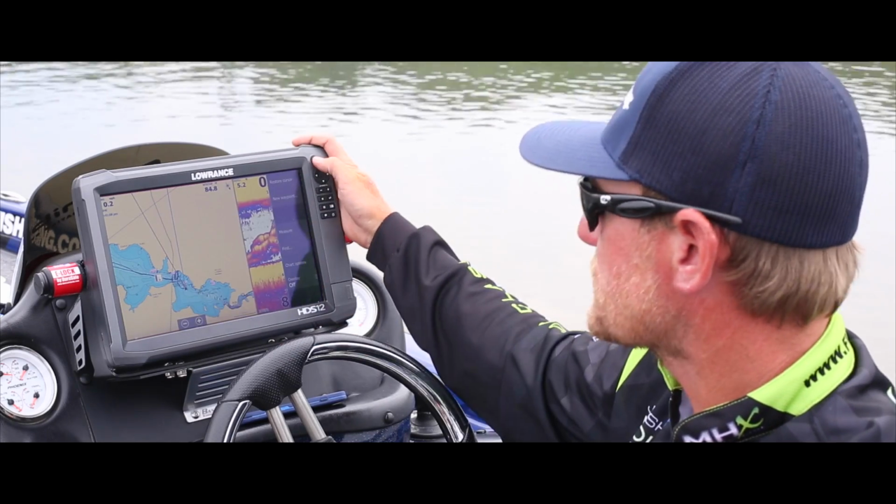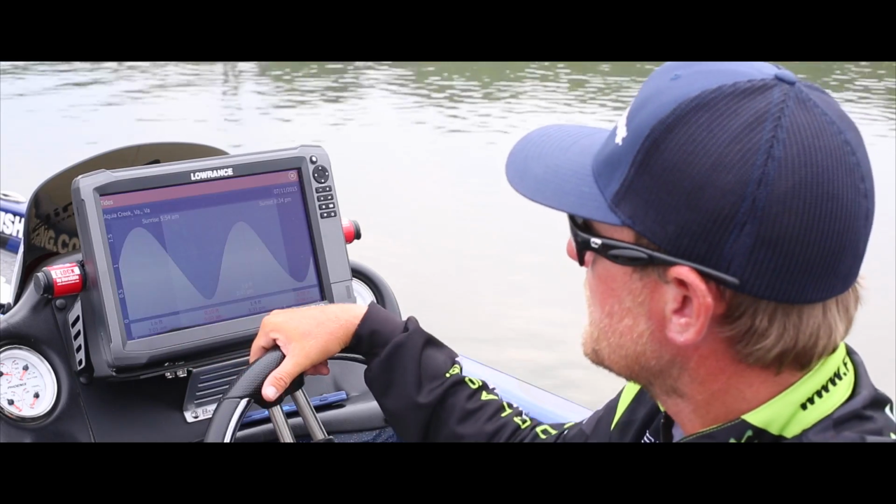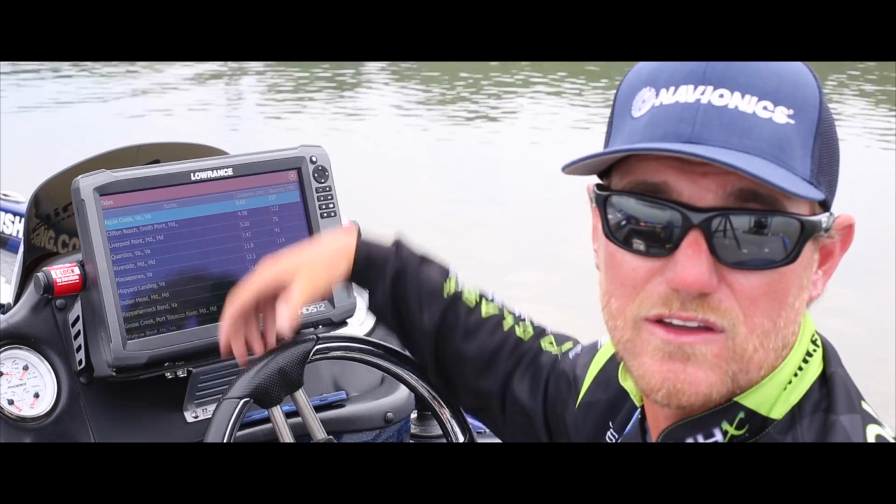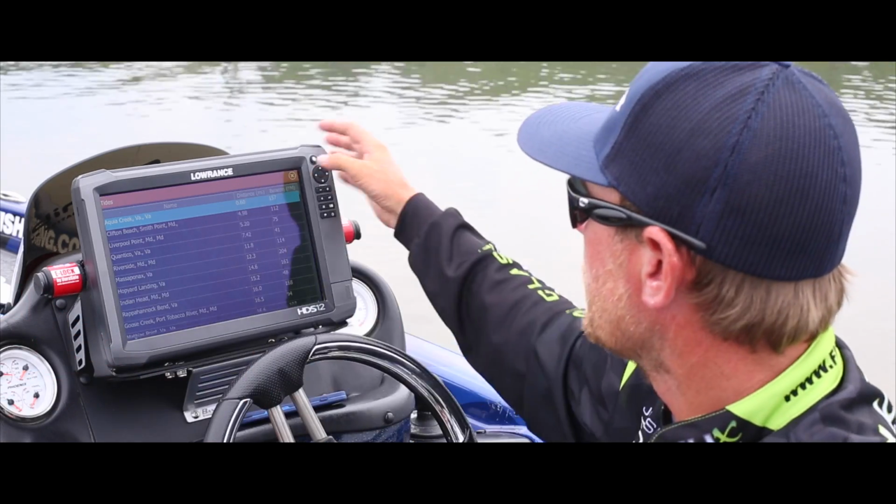To utilize this function, all you have to do is hit your pages menu up here and hit tides. And this is the closest tide station to me. I can click the top button here and I can pick any one of these other tides that I want to see if that's where I'm going, to see what the tide's going to do there.